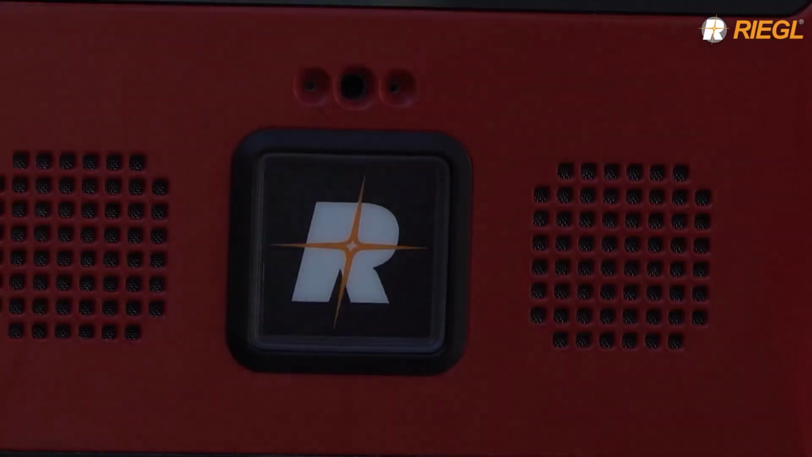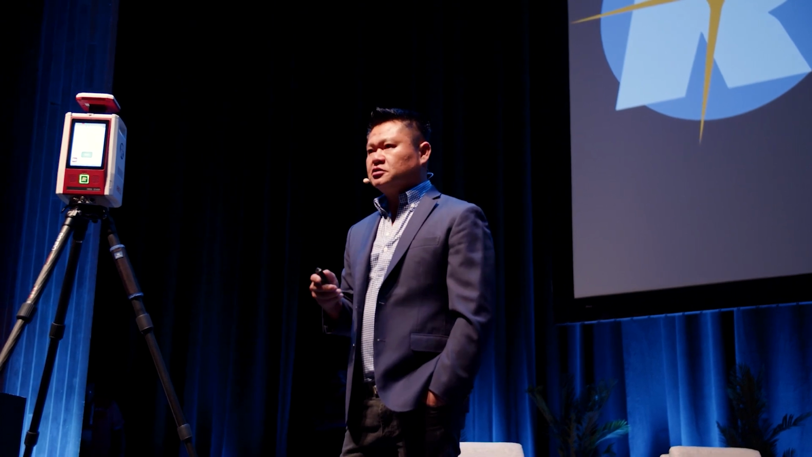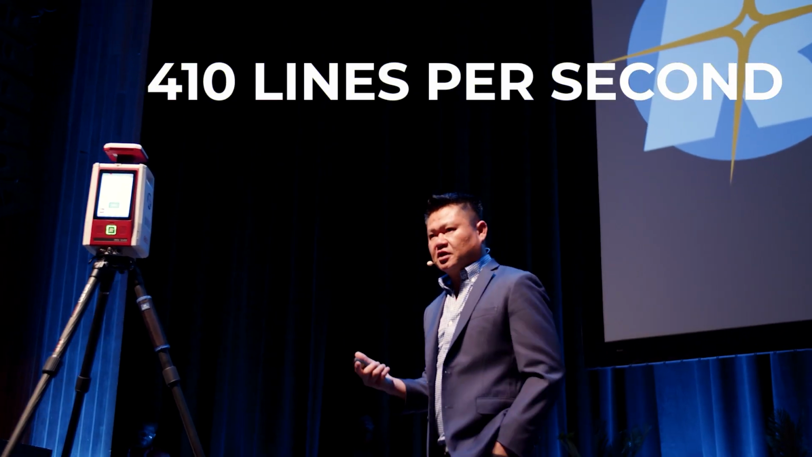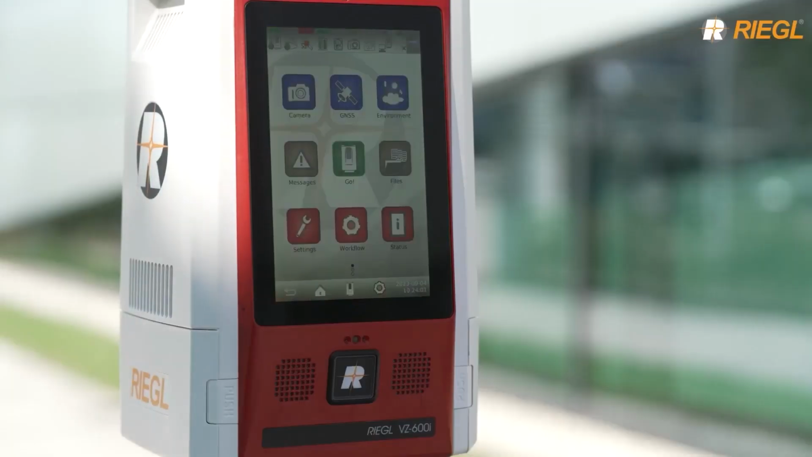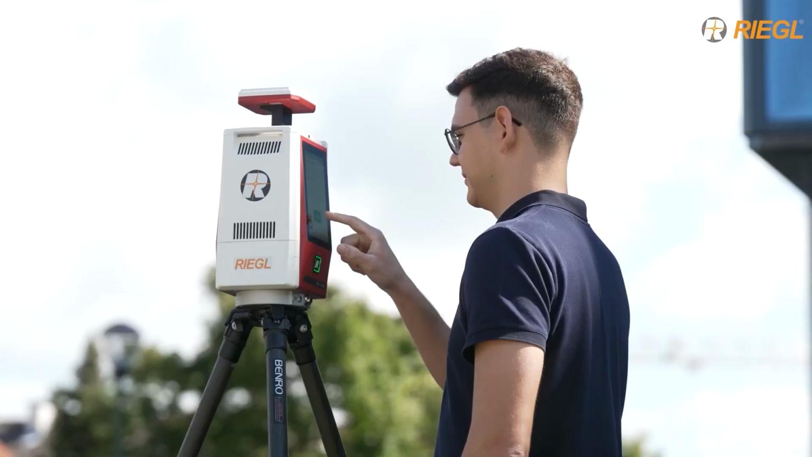The laser pulse rate is at 2.2 megahertz, but more importantly, the line speed is 410 lines per second, which is very important to measure speed. And in the back, completely touchscreen interface with one-touch button operation.